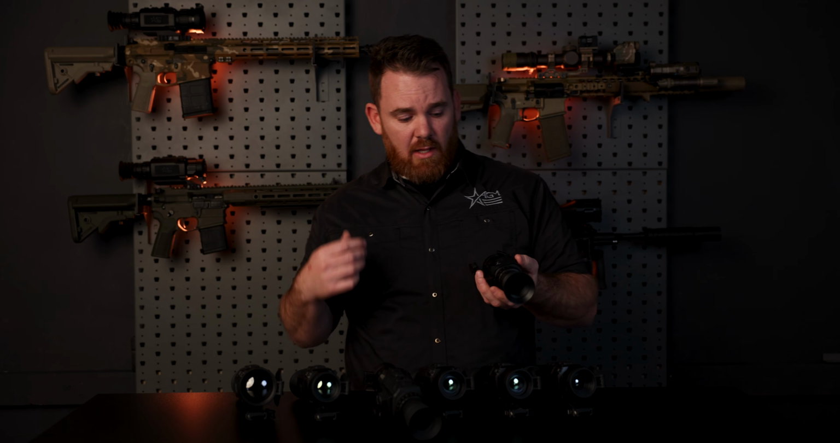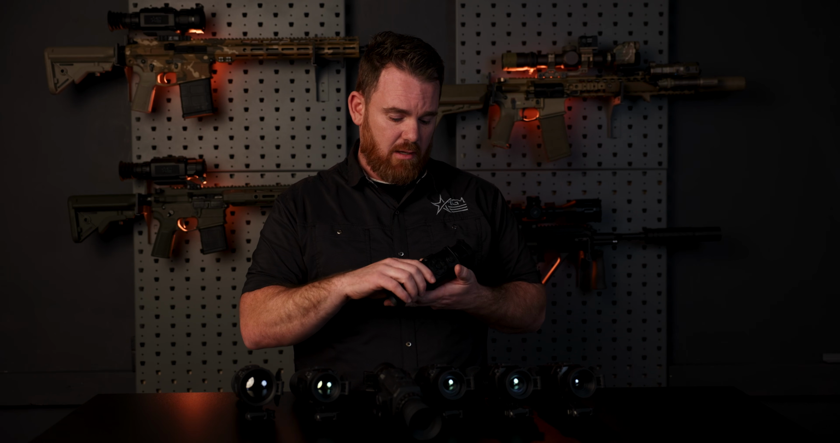If you're familiar with our Rattler V1s, for example, first, they're running CR123s, so you only got about 4 to 5 hours maybe of battery life on the two CR123s. They're common, they're expensive, but they are common. You can find them anywhere. But changing batteries in the dark could be kind of cumbersome.